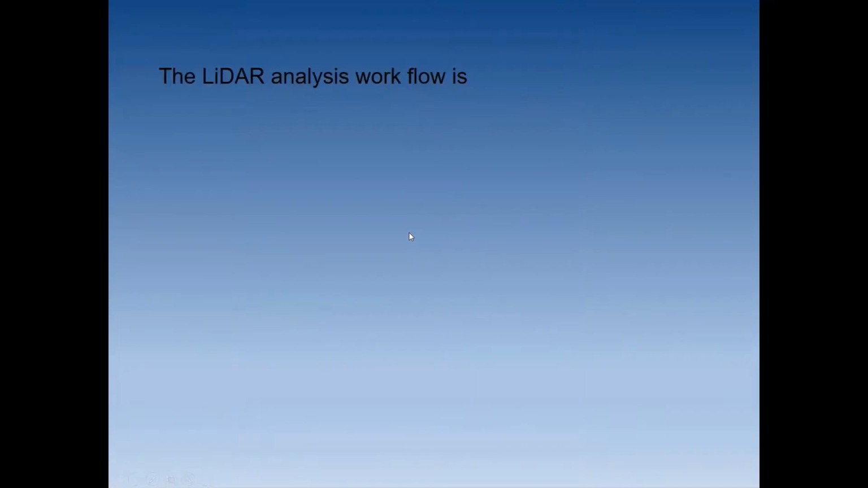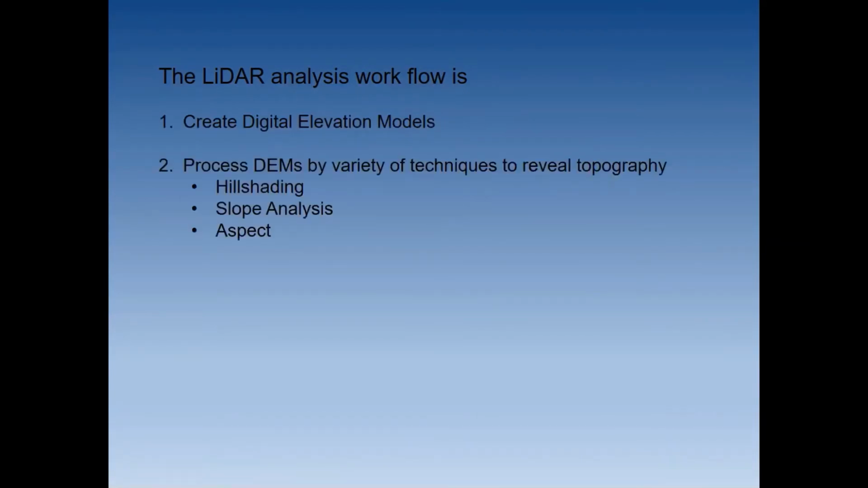So how do we use the LiDAR? Well, the analysis workflow that I use is to create digital elevation models, acronymed as DEMs, and process the DEMs with a variety of techniques to reveal the topography. These techniques will include hill shading, slope analysis and aspect.